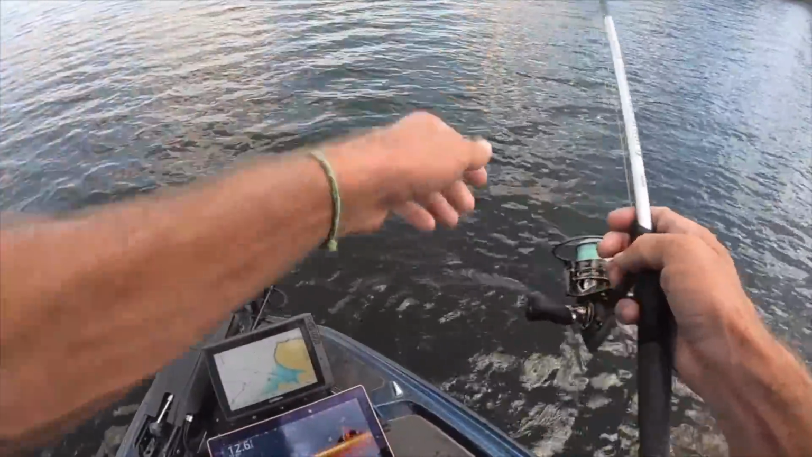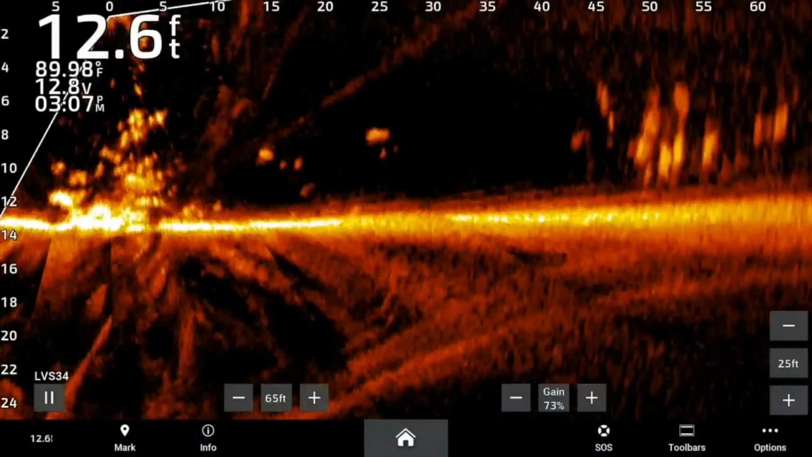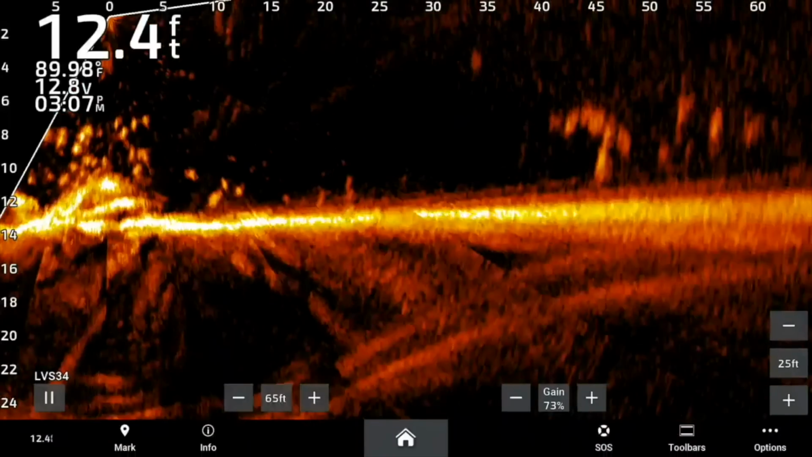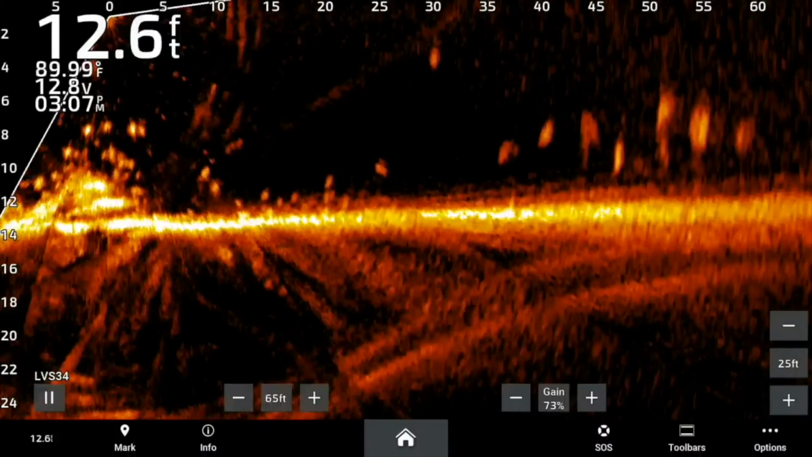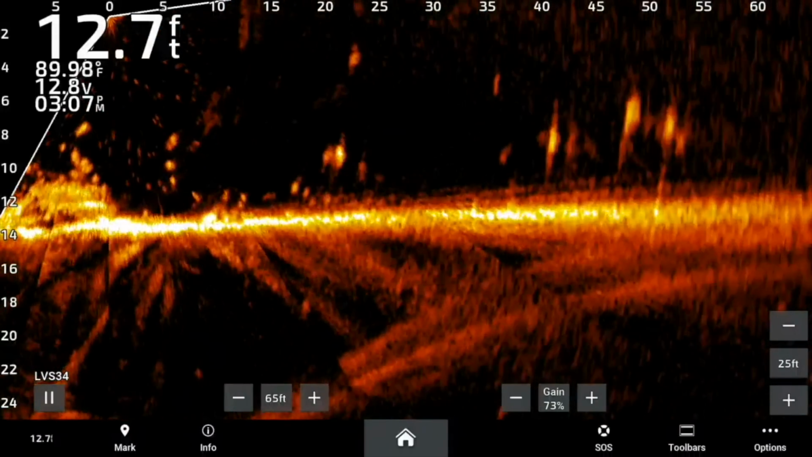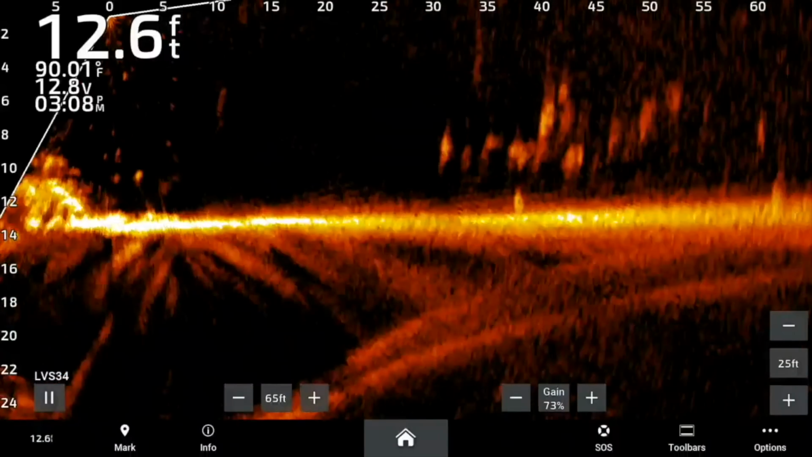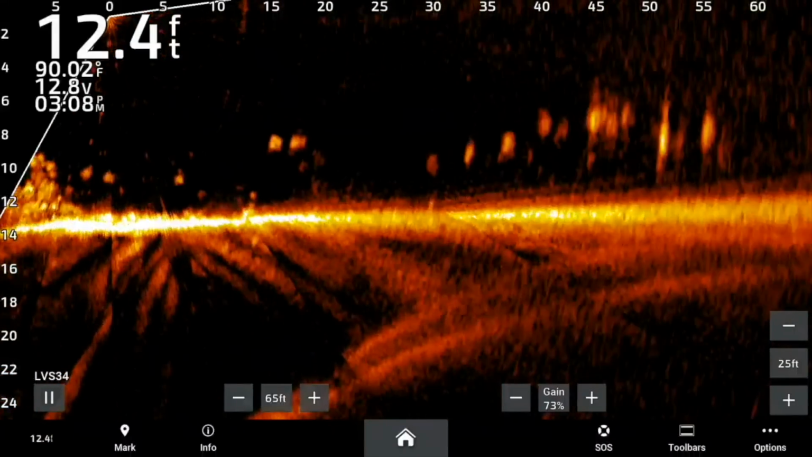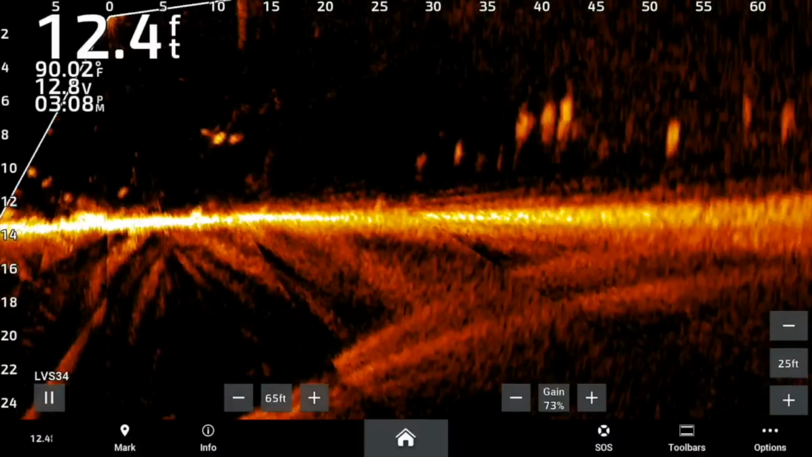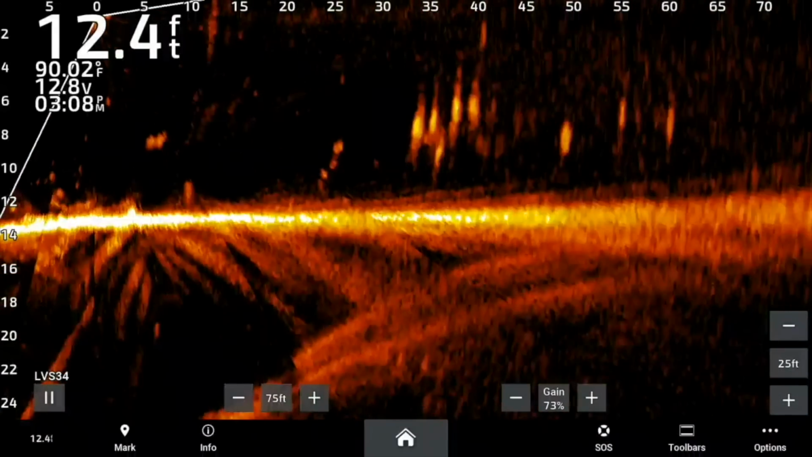No, I don't know about all those. So it kind of looks like bass. Oh. Come on, Todd. Oh, those look way too big to be. We'll find out though.